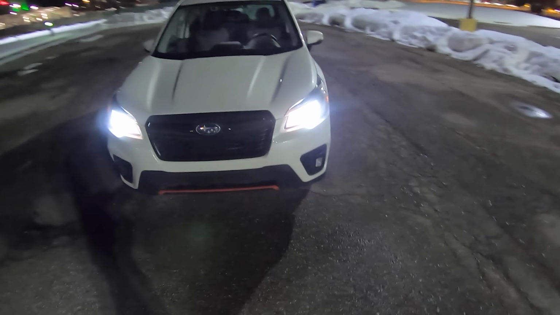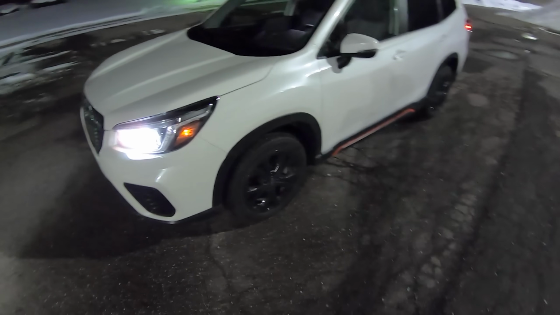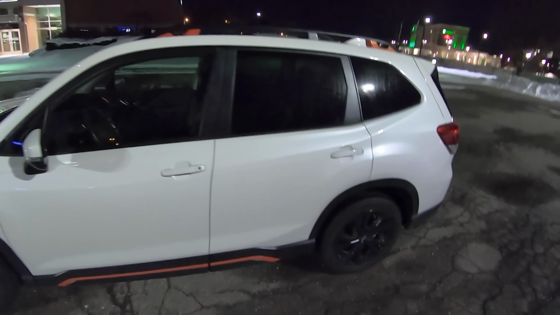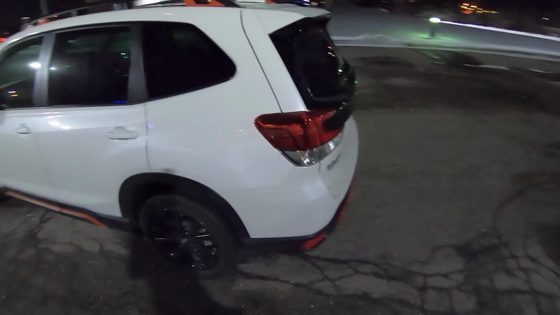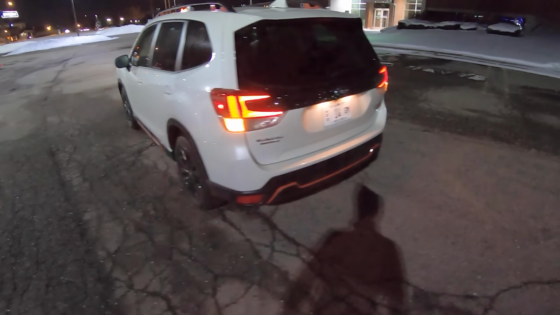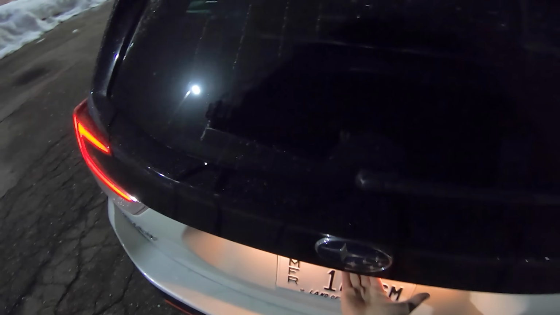The first thing I noticed is I do like the looks. It has these red accents, or it's kind of hard to tell in this light, red, orange. It's red on the lower sills, orange on the roof rack, and a really nice pearlescent white. This still retains the classic hiking shoe look that the Forester has always had, and I do like these C-shaped taillights. Probably can't see a whole lot at night, but